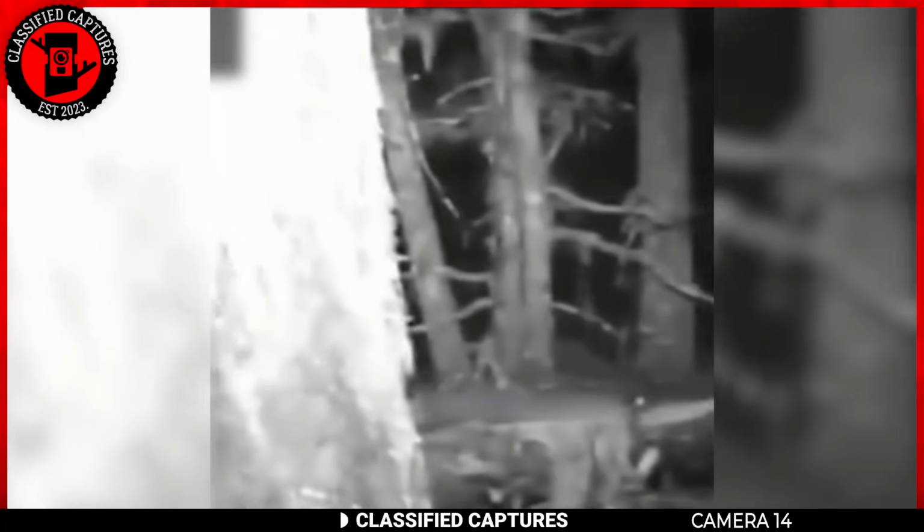Yet as soon as it became apparent that it had been detected, the creature swiftly withdrew and retreated into the woods. Now, the individual who filmed this bizarre encounter strongly believes it to be none other than the elusive Bigfoot. But there's always room for speculation in situations like this. Was it indeed a genuine sighting of the legendary cryptid, or might there be a more earthly explanation for this mysterious creature? We'll let you decide.